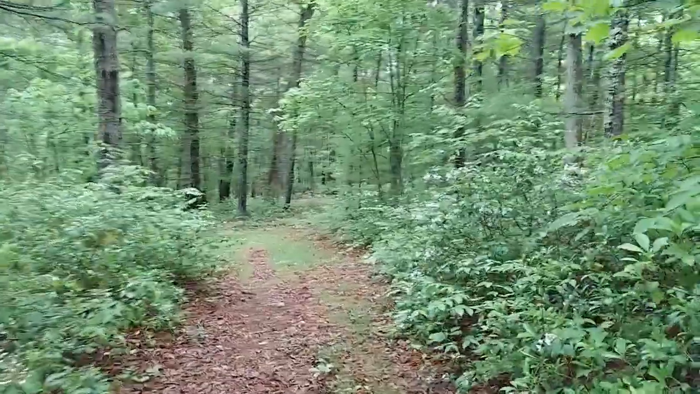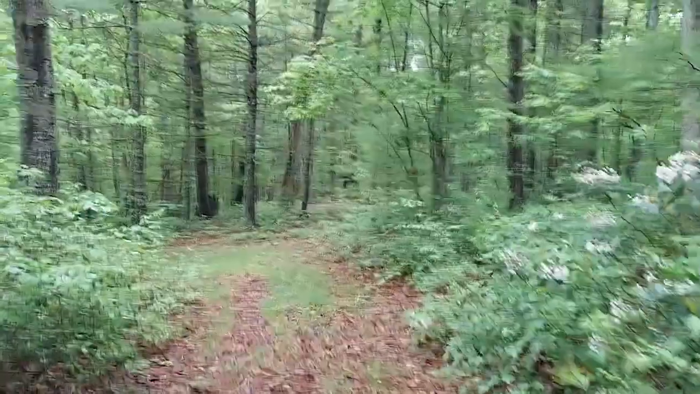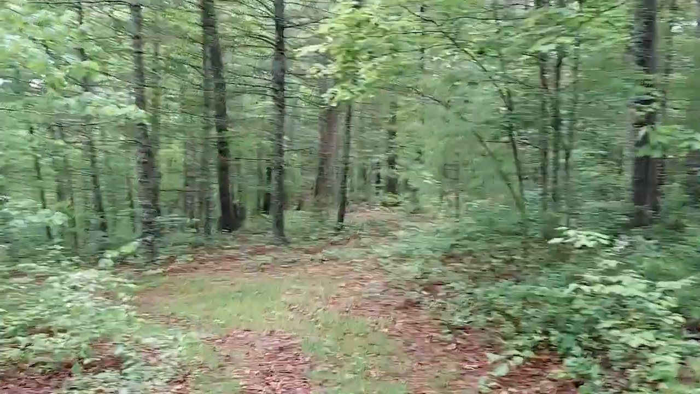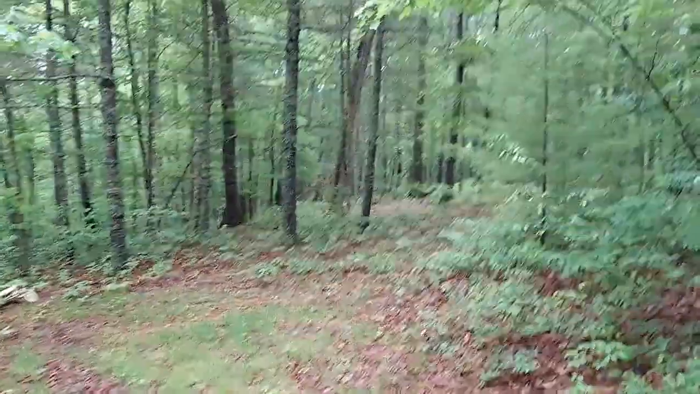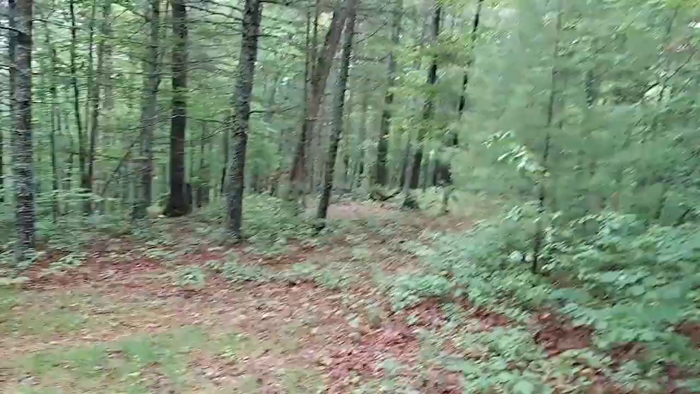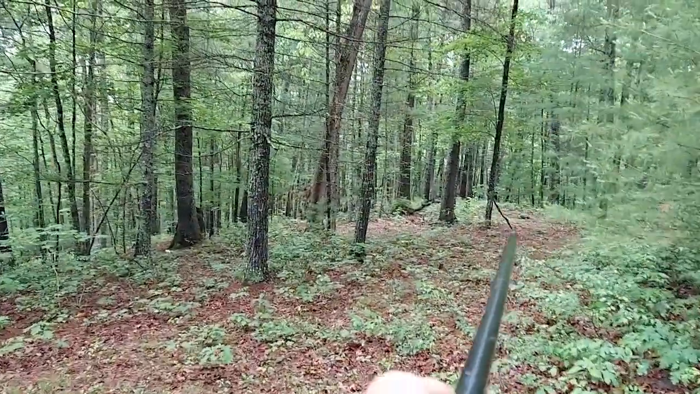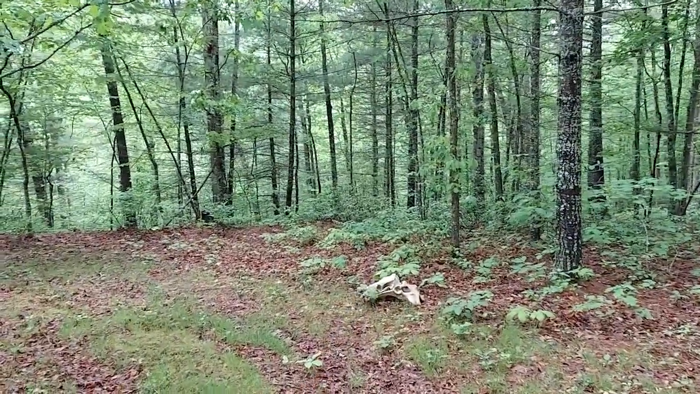But he was a magnificent buck, and I have a lot of good memories running cameras down here and getting some stuff on him. And you can see him if you go back in the channel and look at some of the previous trail cam stuff. So I'm down here now where I have one camera set on a decoy right over there, and then I have another camera set here on some bleach bones.